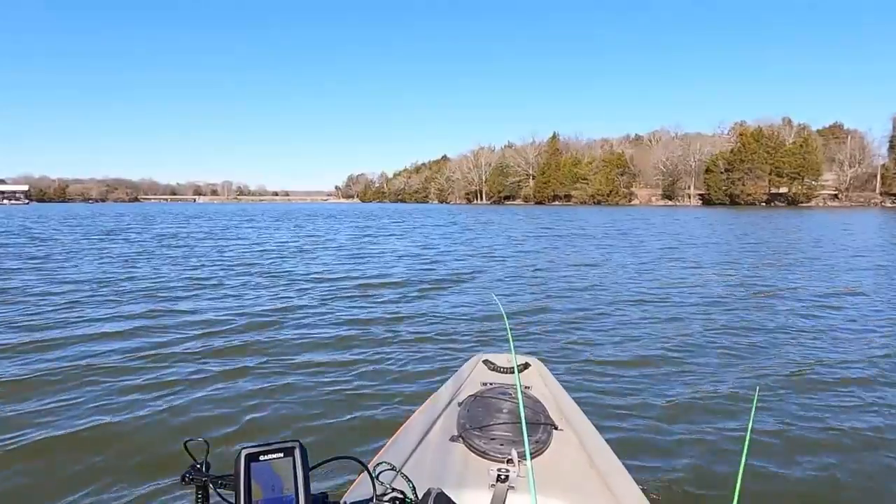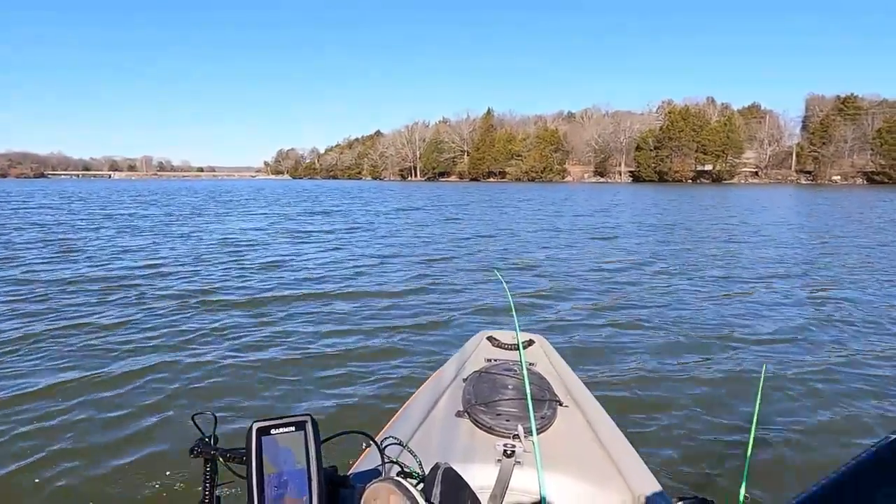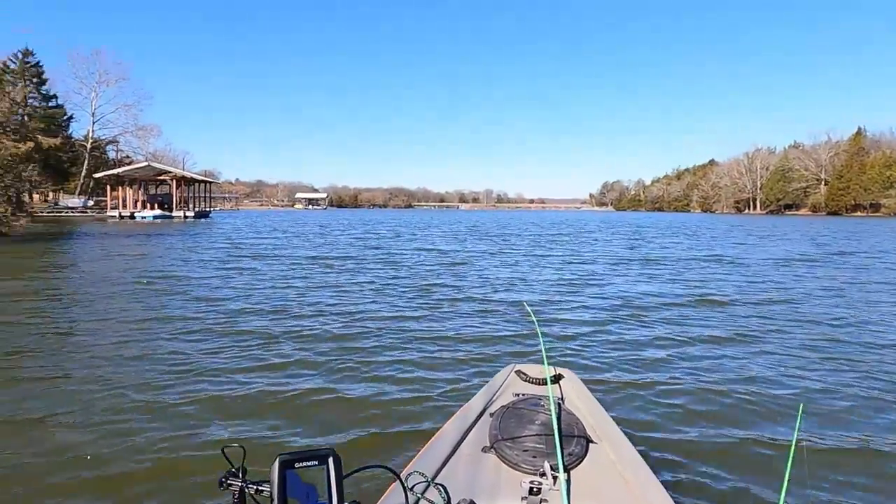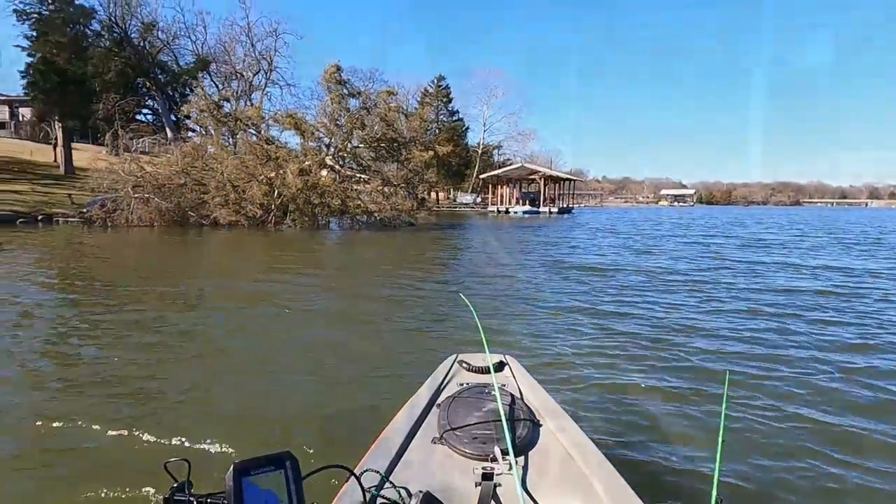So let's keep going. I'm gonna turn back around and go after the spot again. I had to push past it with the wind. So keep on at it. Try a couple more casts here on this one little dock.